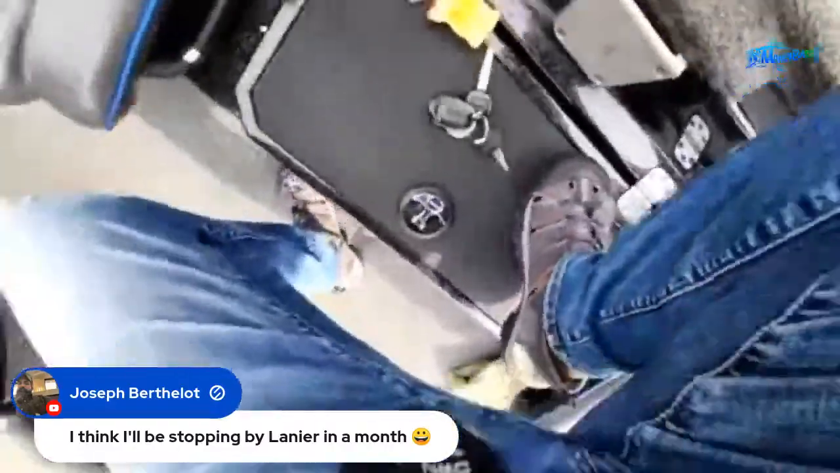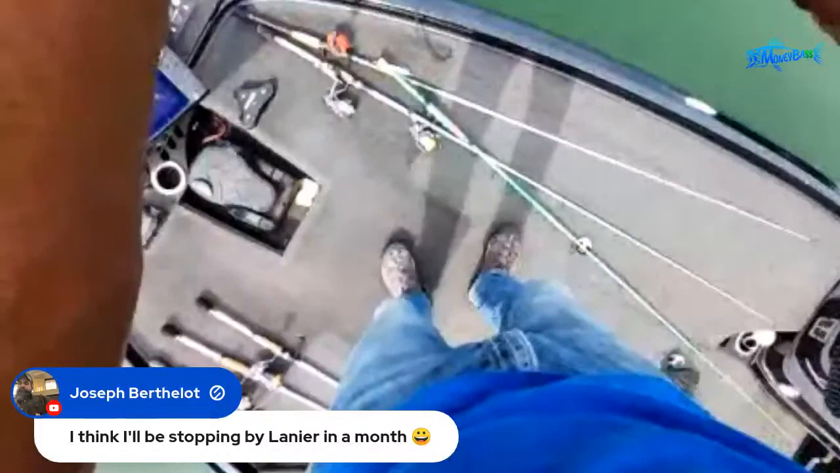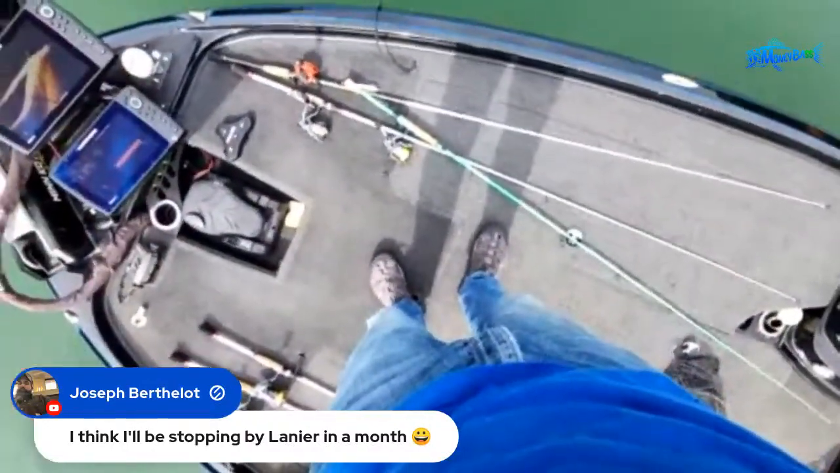Uh-oh. We have some schooling fish. Those are a lot bigger. Come on, buddy.